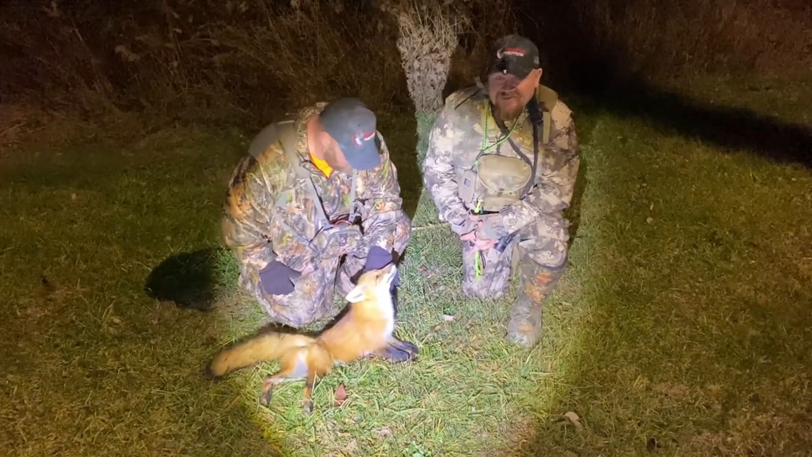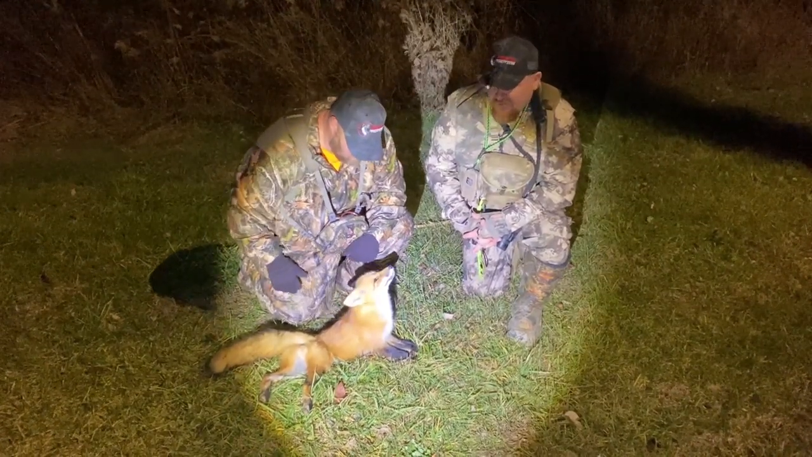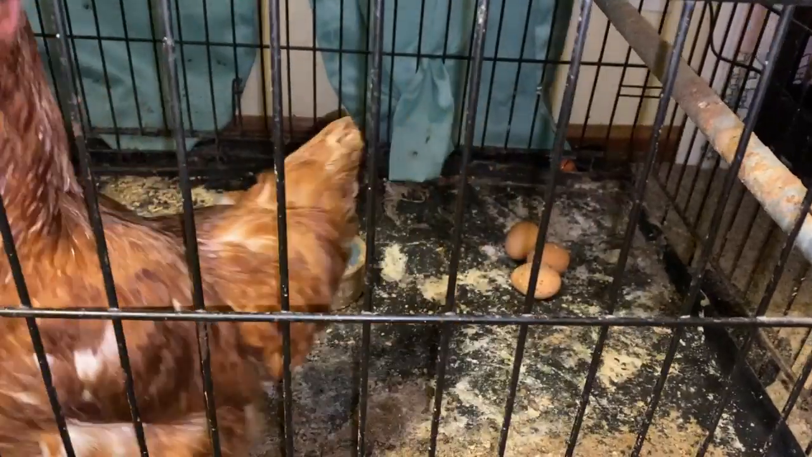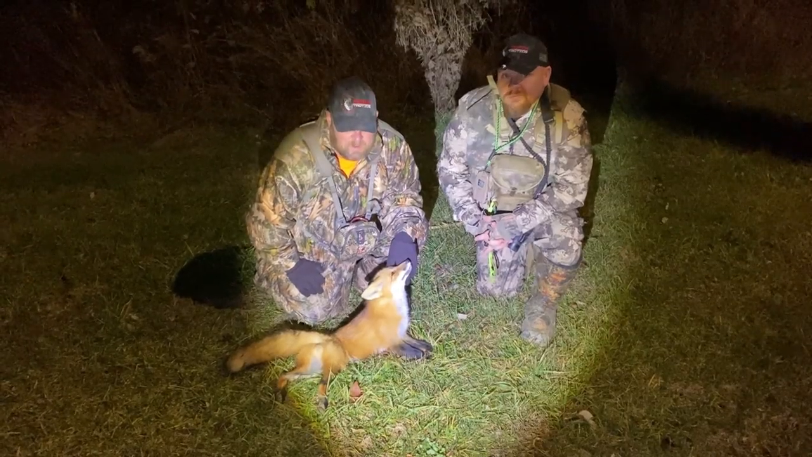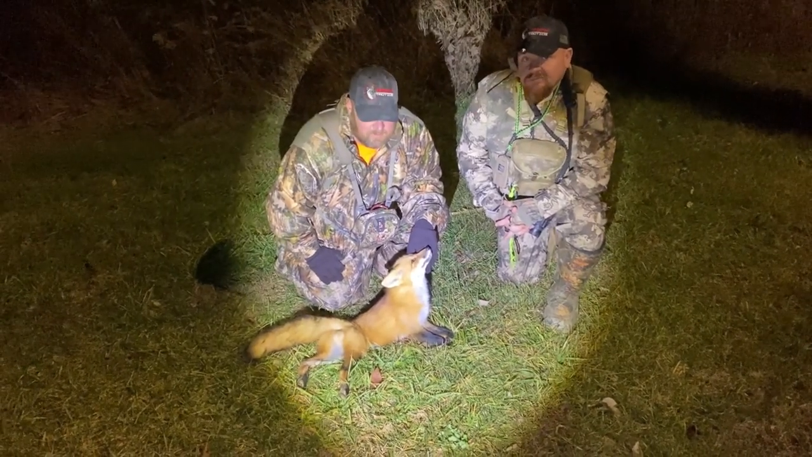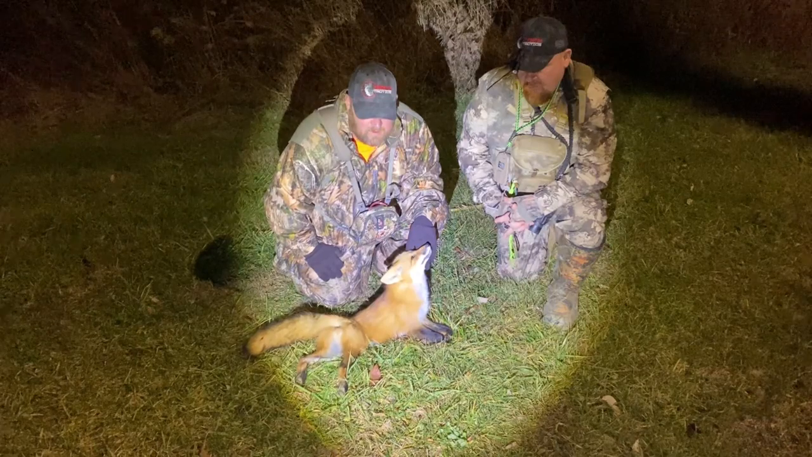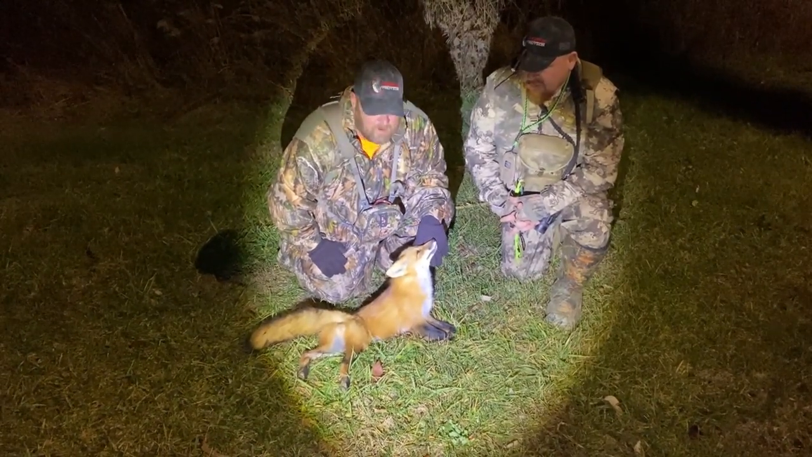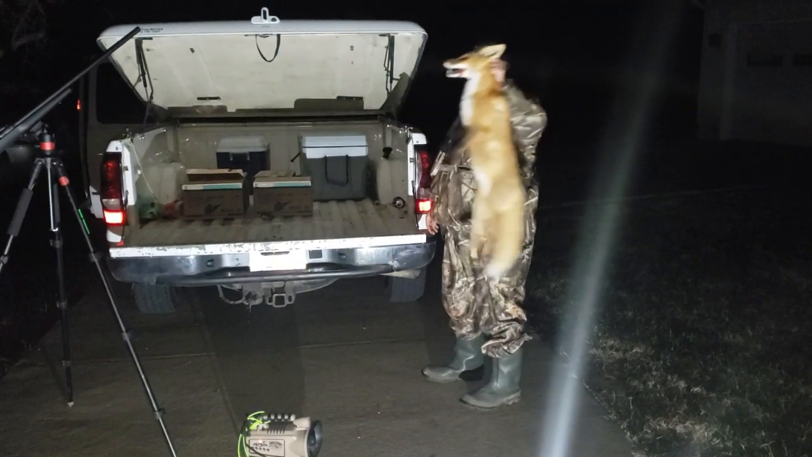So we pulled up to the stand. The landowner's wanting all the foxes gone. He's got chickens, goats, rabbits. He's always calling me, asking me, same place I killed the other two. He's always asking me about getting rid of these foxes for him. His granddaughter lives with him, and she raises these chickens, sells the eggs. He's always pretty stoked about hearing us getting rid of these foxes.